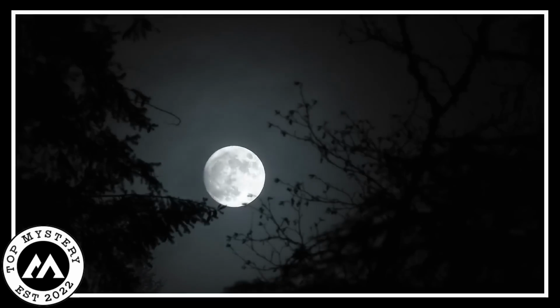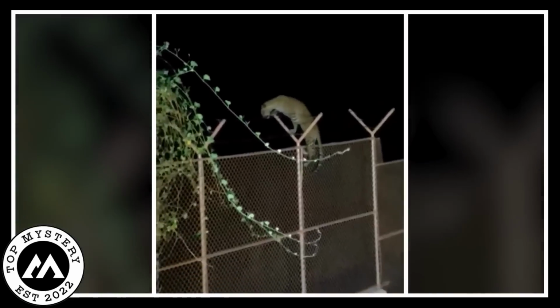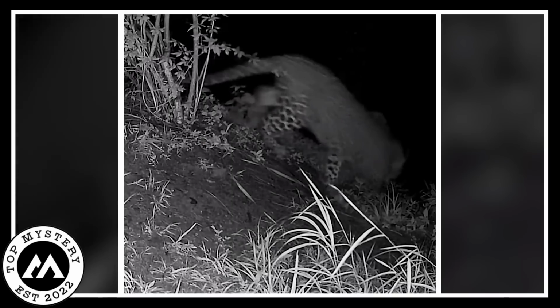The moon, the only one who saw it all, shined its silvery light on the cat. Right at the top of the jump, the camera took a picture, capturing the untold tale of a leopard's awesome midnight adventure on the quiet stage of the night.